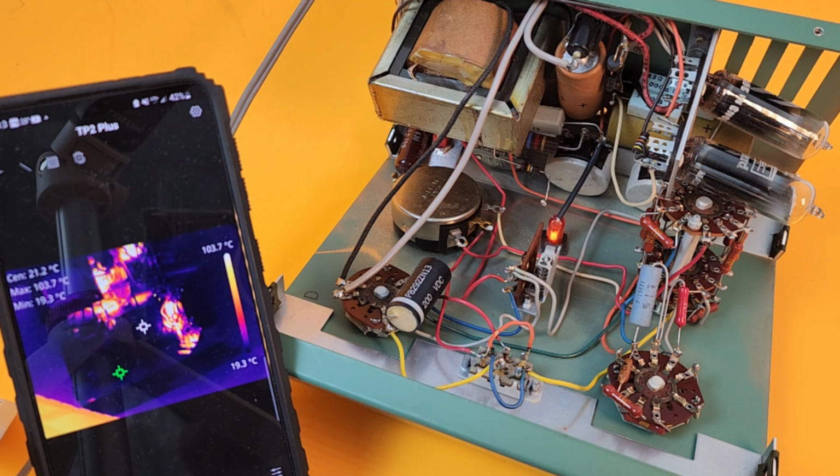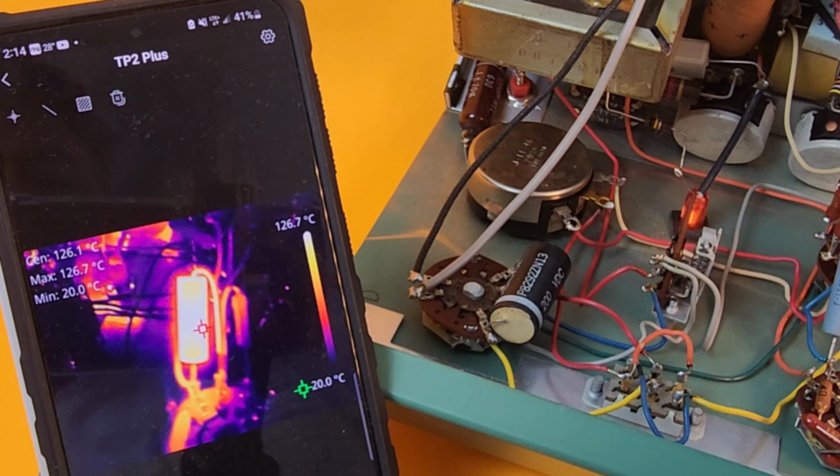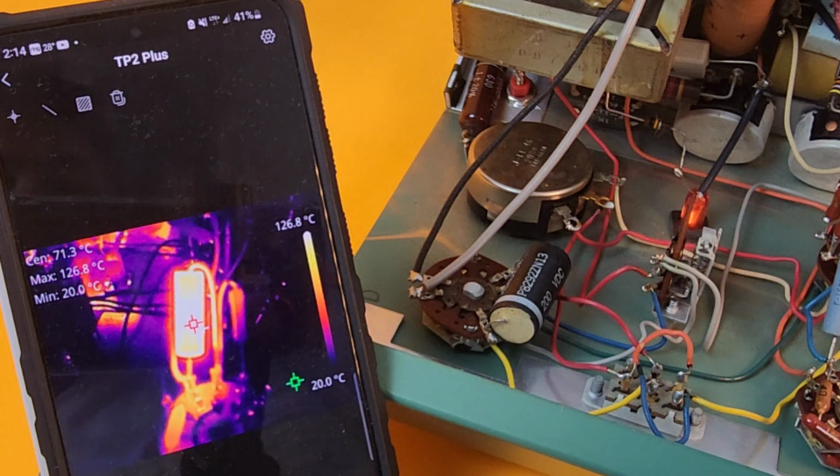Taking a close look at that transformer, and that's actually not doing too badly. Those tubes, though, are super hot. And look at that resistor as well. Man, that thing is smoking. 126 degrees Celsius.